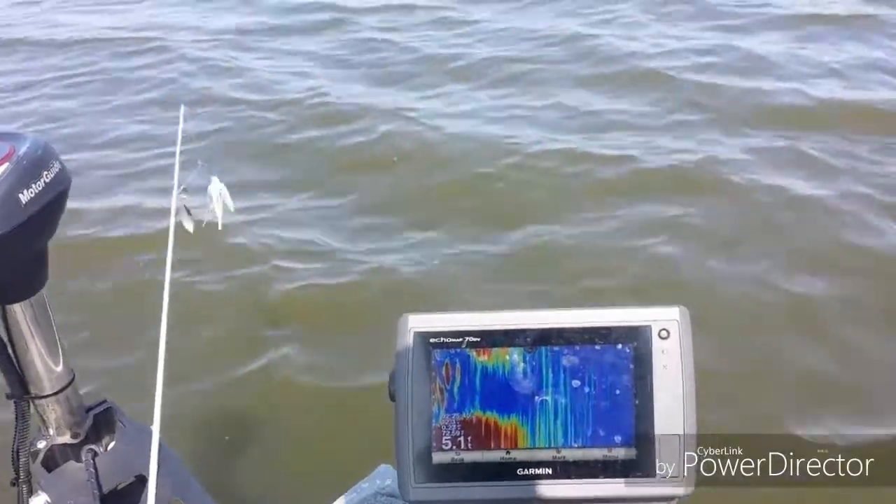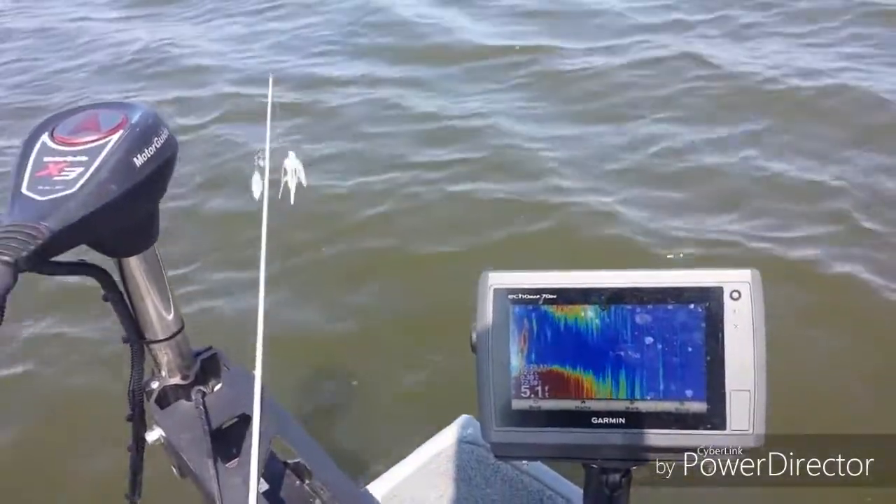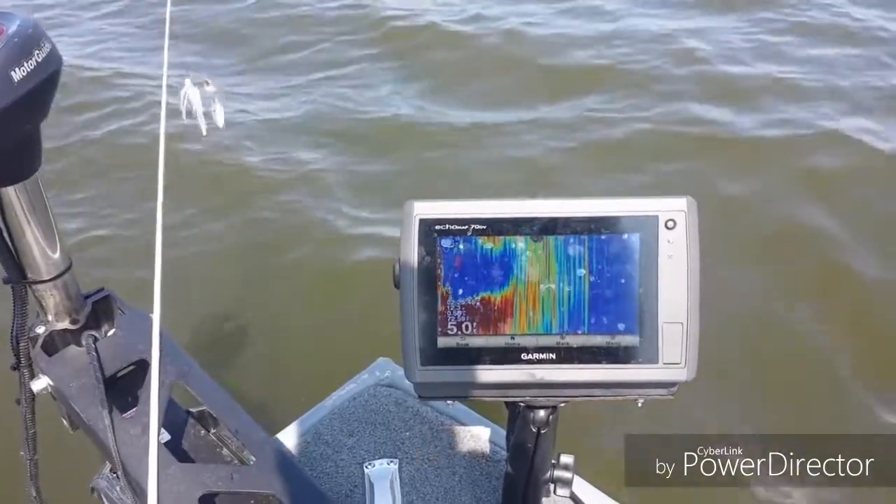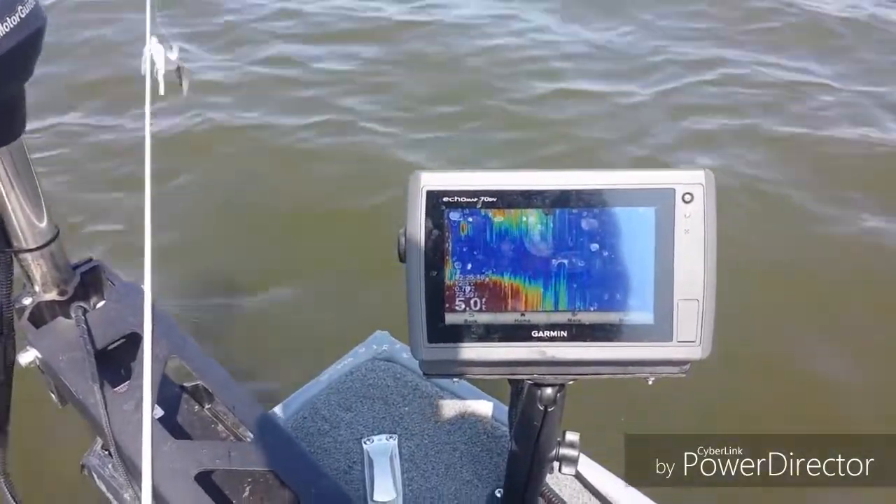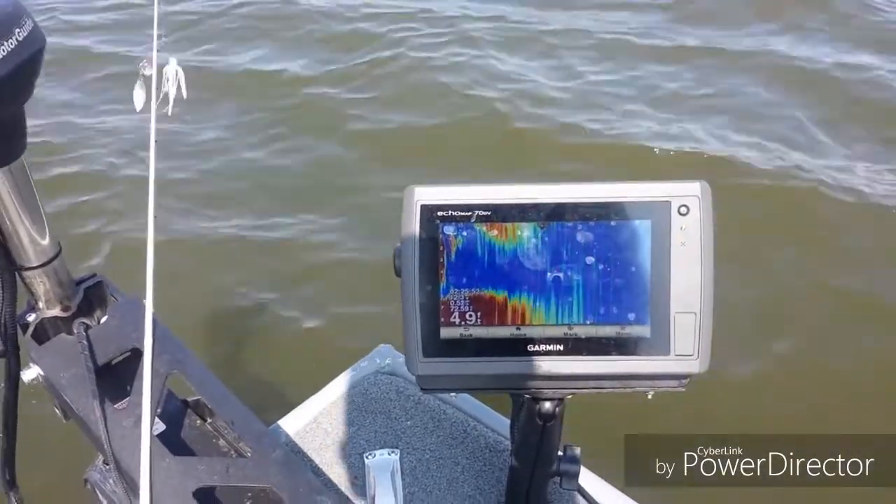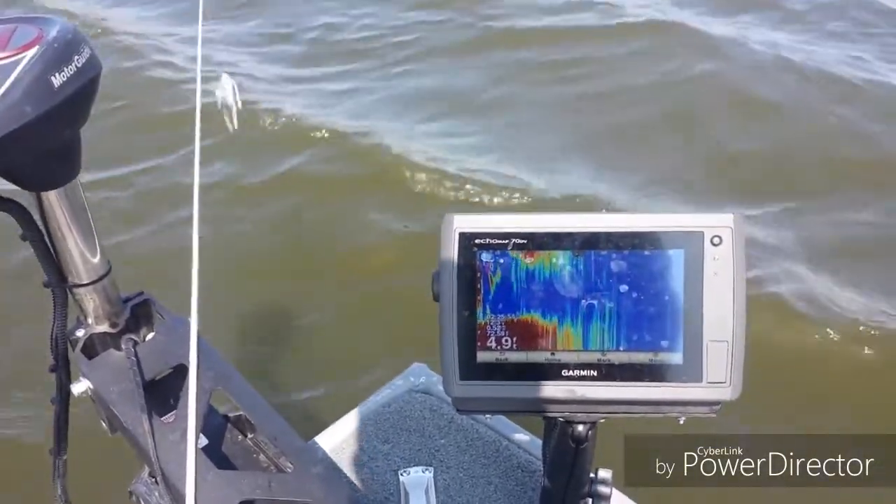All right guys, so we've been fishing a little bit down this bank that we started on, and I just wanted to show you a couple things. As we've been making our way around, I've been seeing some fish on the screen, and that's one of the things that's helped me catch fish using this.